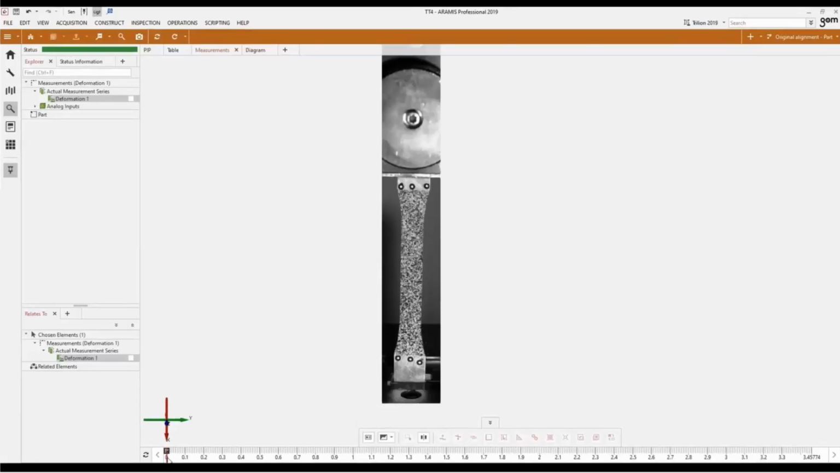Hello everybody, and welcome to the demonstration portion of the webinar. I have opened the ARAMIS Professional software with a tensile test experiment. The objective of this demo is to not only show the functionality of the ARAMIS software, but also show how easy it is to integrate thermal data, specifically from Telops.